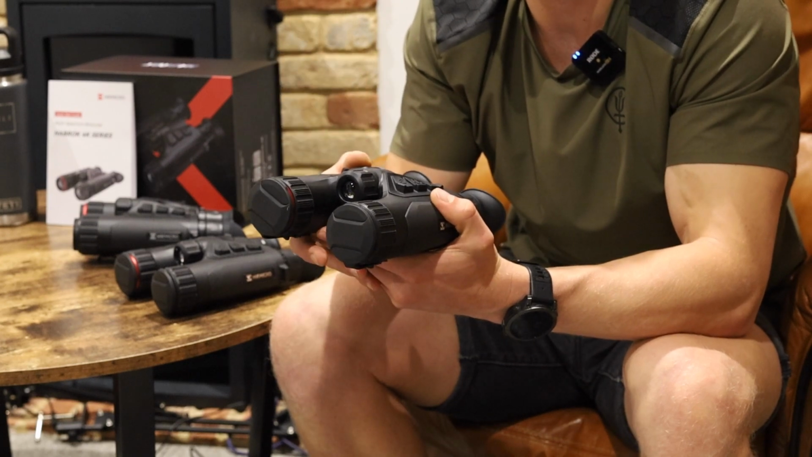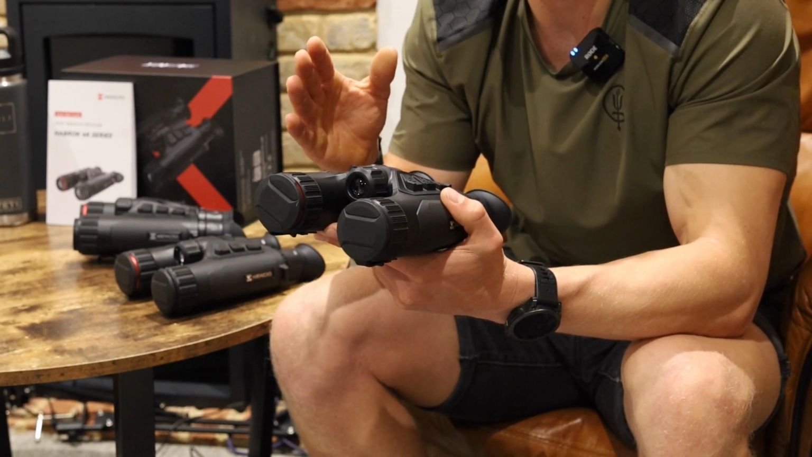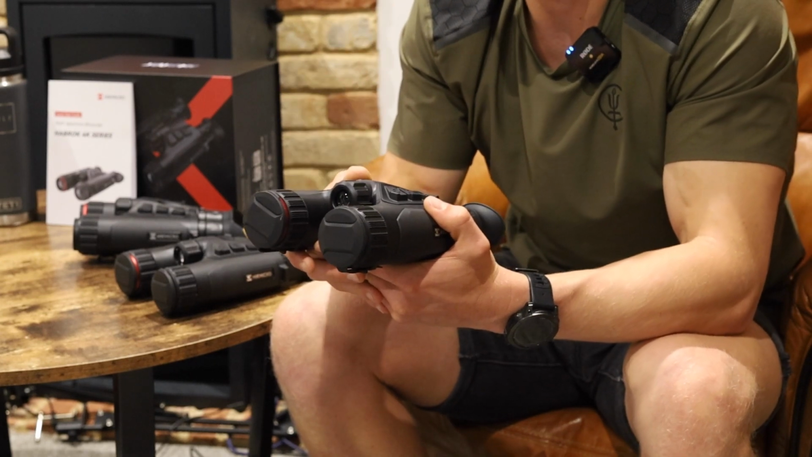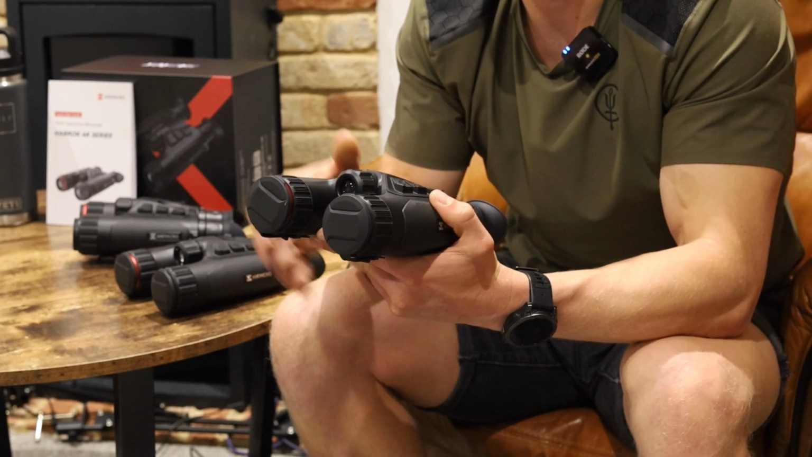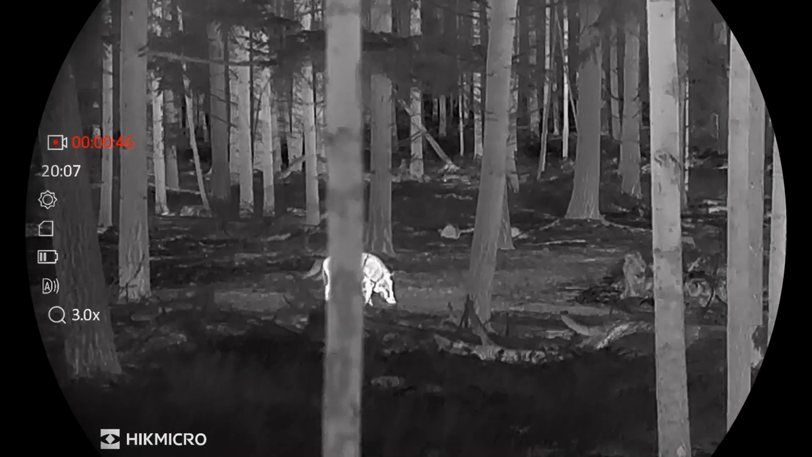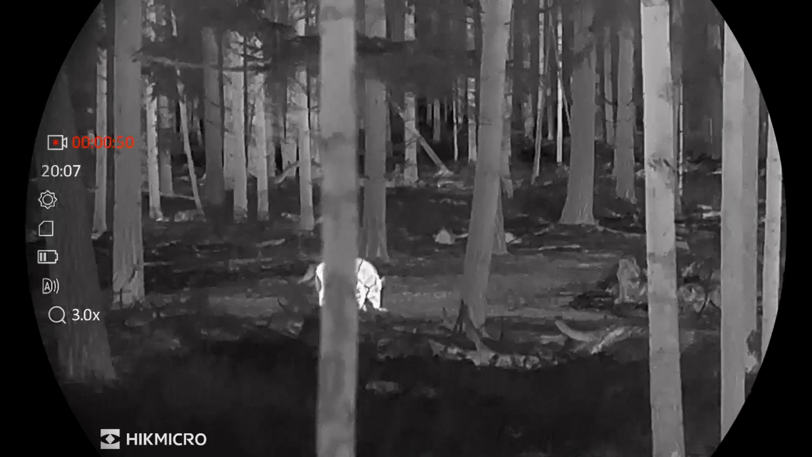Your identification's better, your resolution's better, and that allows you to clearly identify via the thermal source out to further distances and be able to see your quarry much more clearly. Again, you're getting that 1,000 meter laser rangefinder.